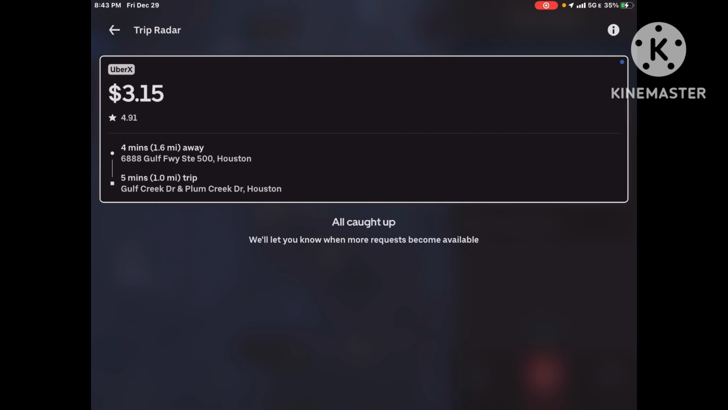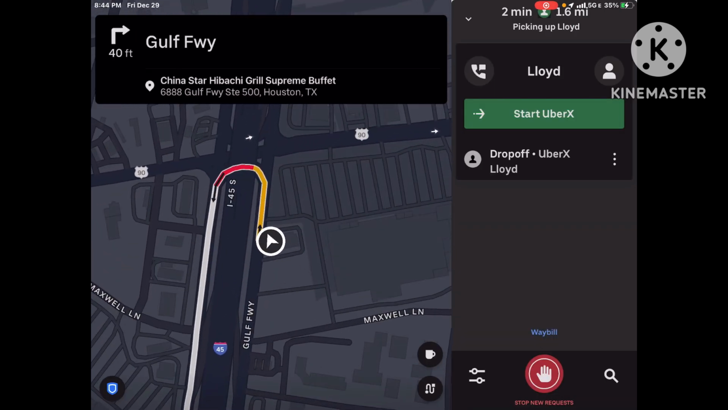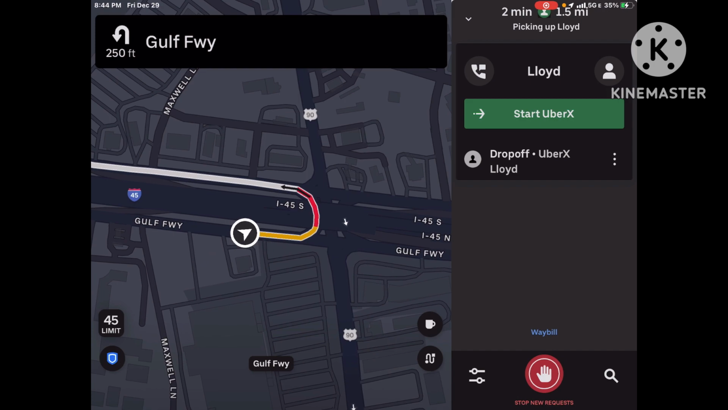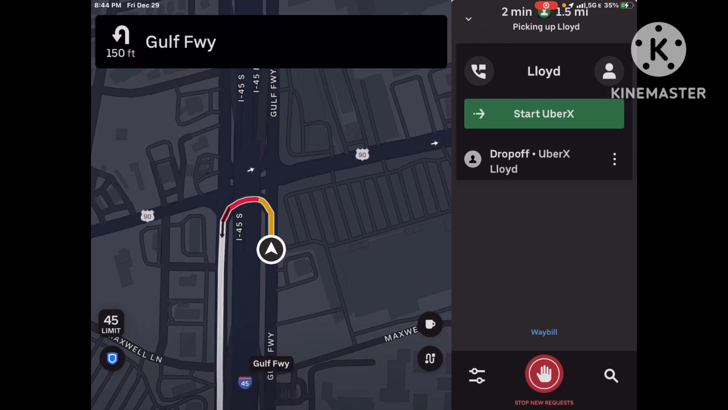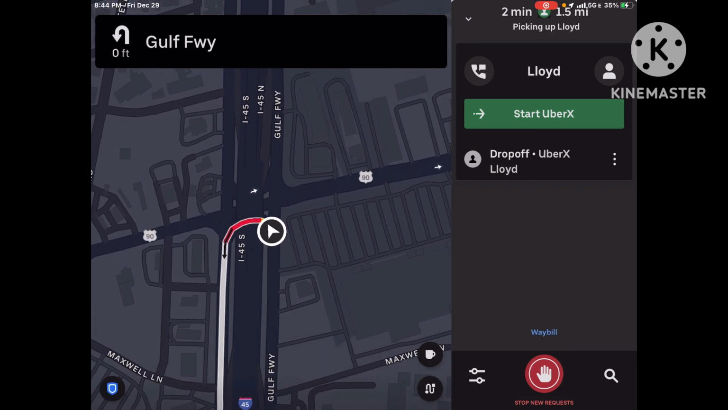Gulf Creek. Let's go ahead and do that one. That was Rosa. Crazy thing is that's like the 5th time I took the risk on doing Uber Share, and all of them have been just one person going to one place. Honestly, guys, I don't know how Uber Share works, because I haven't tested it out to where I get a good vibe from it.